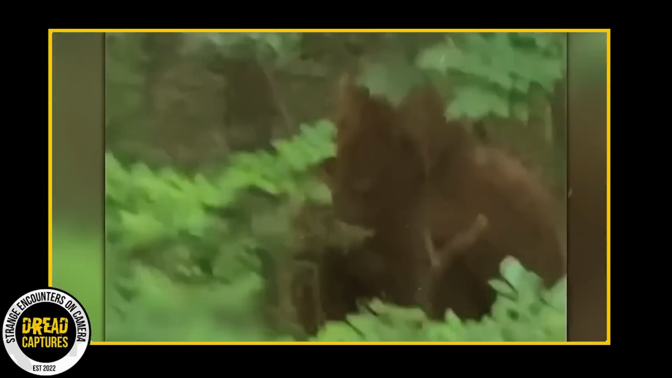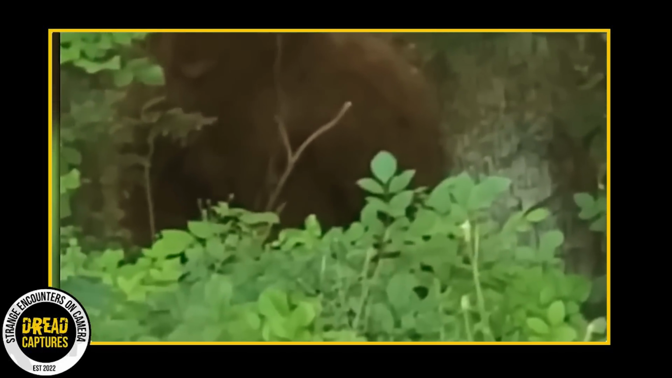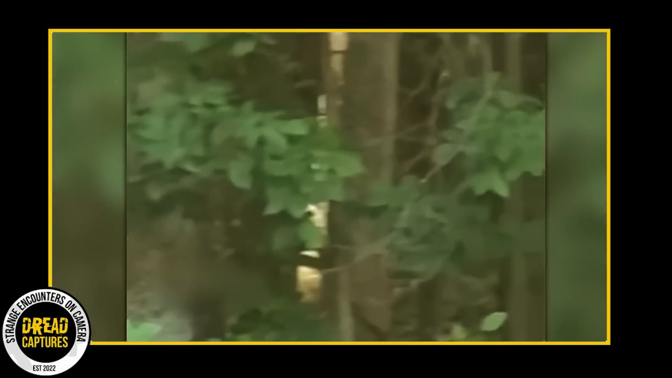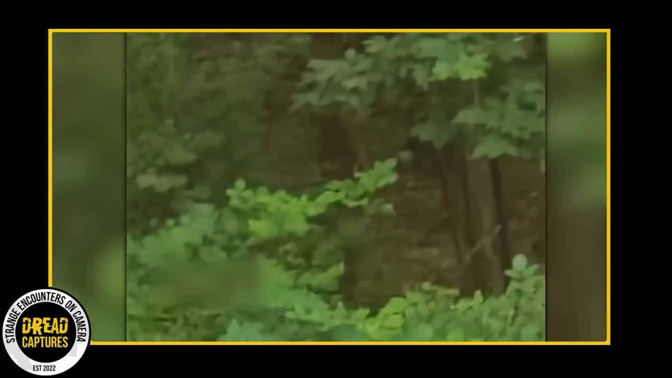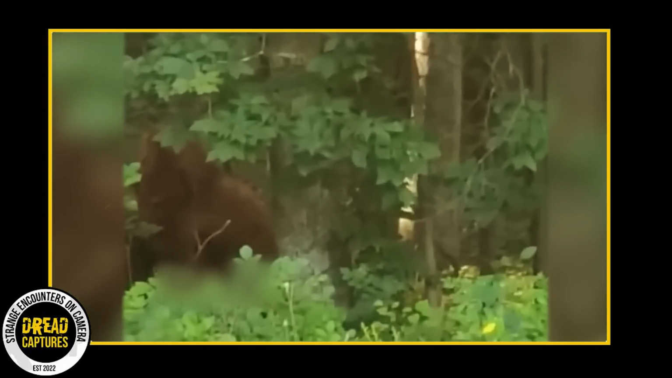Next, we have a clip of none other than our favorite legendary primate. The creature seems to believe it is hidden in the trees as it watches hikers pass by. The moment it realizes the camera is on it, the creature swiftly disappears into the brush. But before it goes, we can get a clear look at its long brown hair and ape-like face.